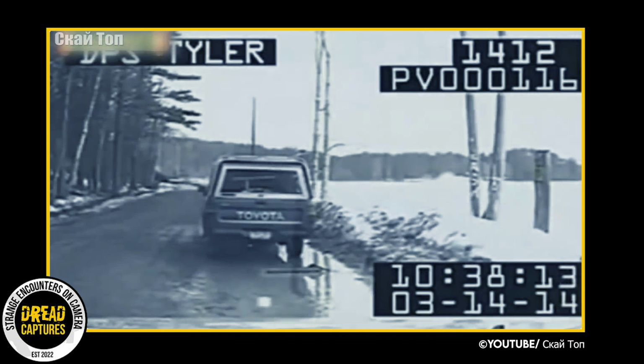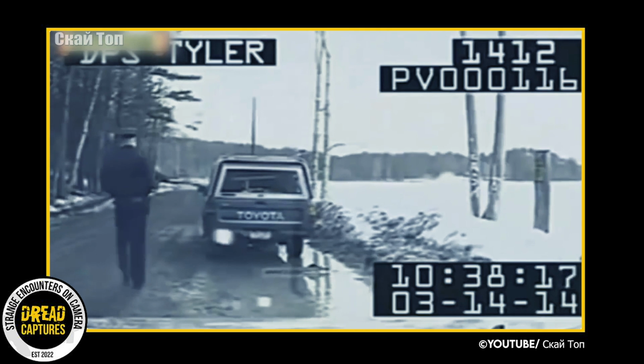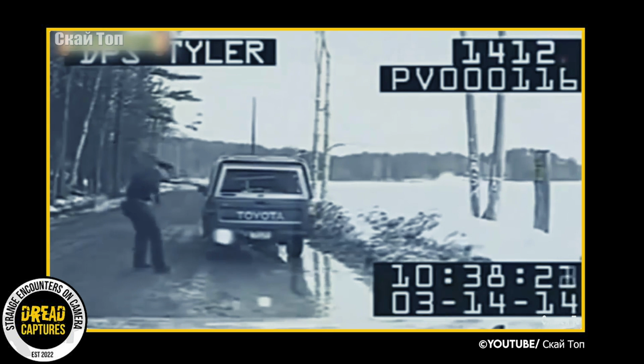Dashcam footage from a police cruiser in 2014 shows the moment an officer pulls over a small pickup. Almost immediately, things get weird. Before the officer gets to the truck, you can see him looking on the ground at something. Something in that puddle, but as you can see, it's too late. Whatever it is latches onto the officer's neck.